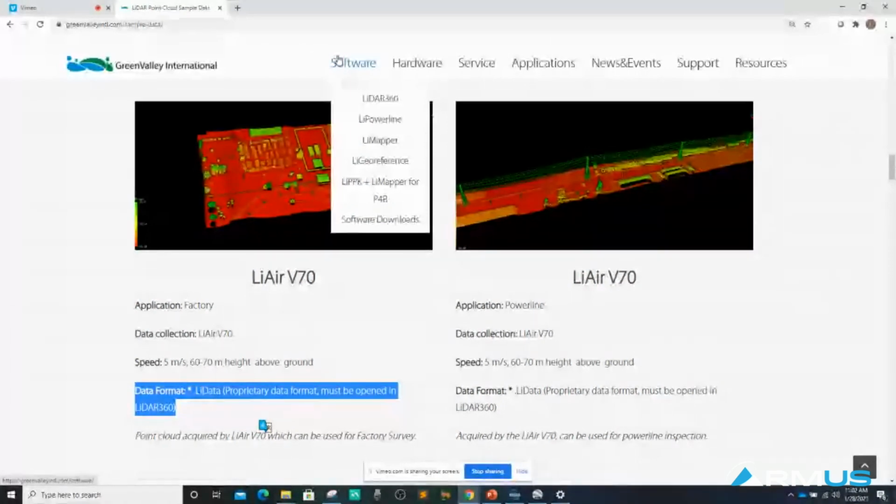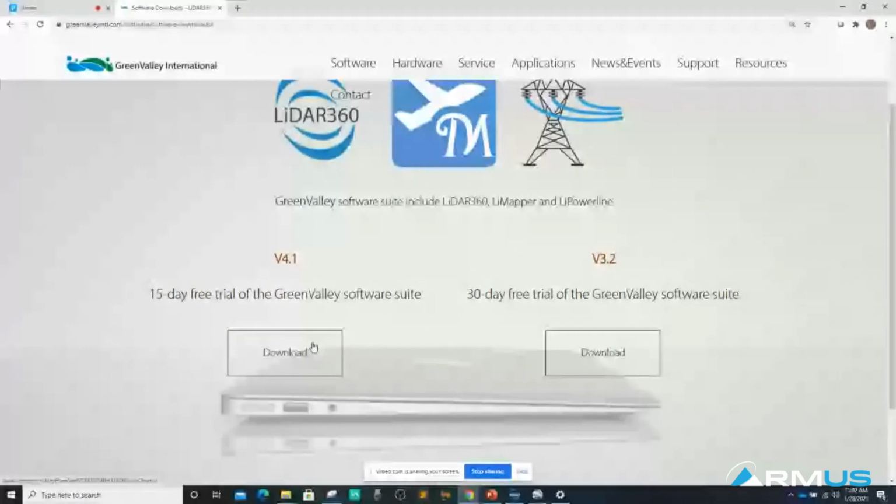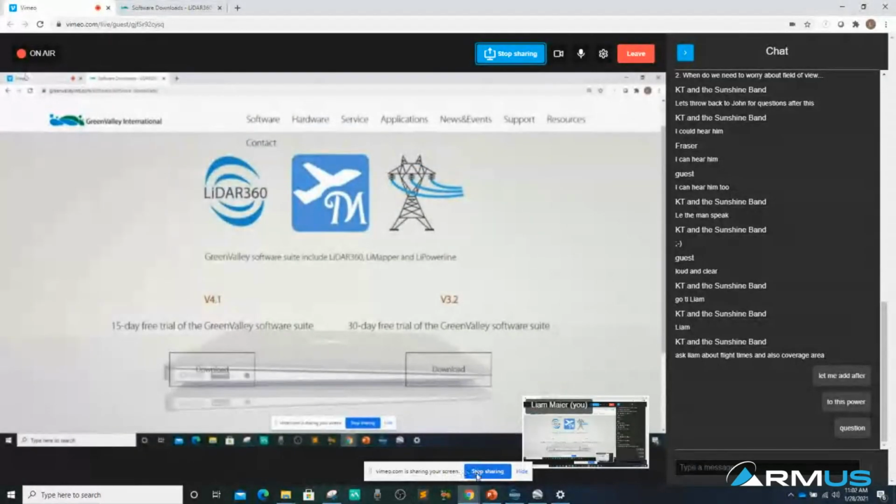So you'll be able to open these up by going to the software download section and downloading the 15-day trial of the GreenValley software suite, which will give you all of LiDAR360 and all of the functions found in it. You'll be able to open up the LiData file in there. If you don't want to spend time exploring LiDAR360 because you really want to analyze how it works in your software, at that point you can export it out as an LAS file, an ASCII file, an E57 file, or whatever point cloud file we support. And that's how you can get a look at the data yourself. So I hope that answers your question.